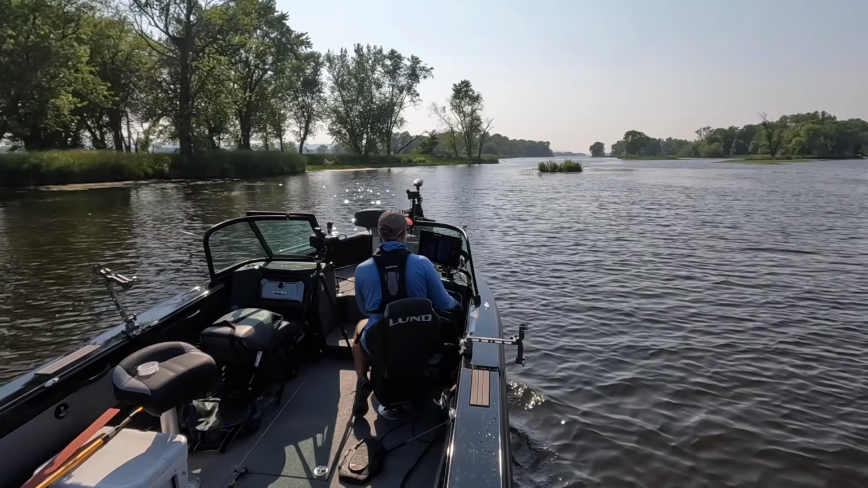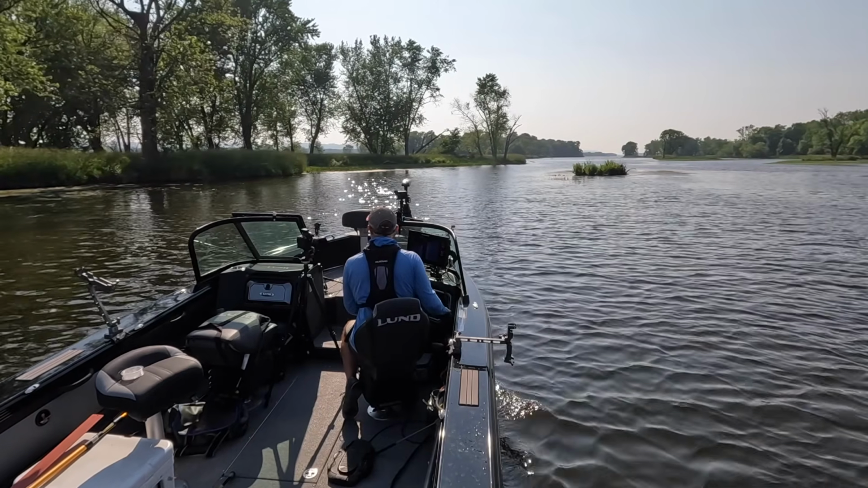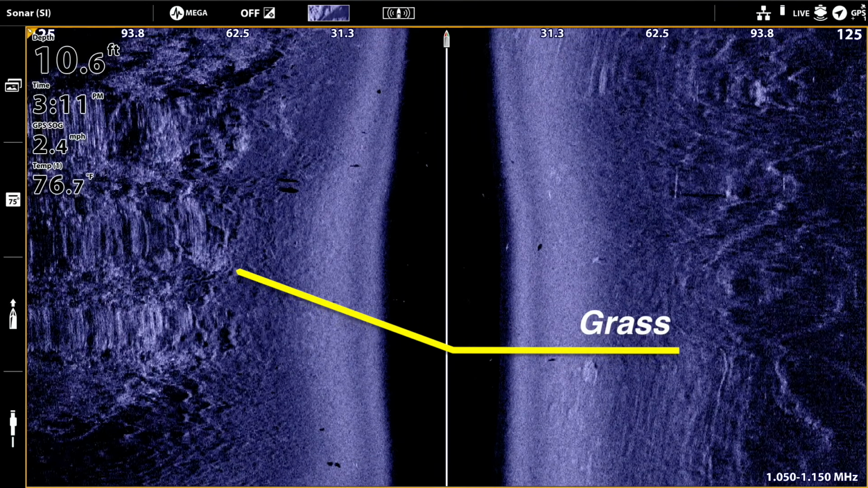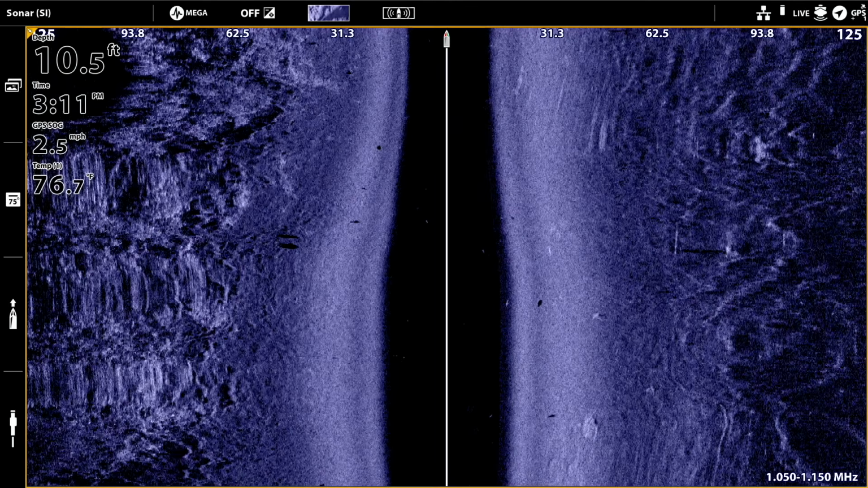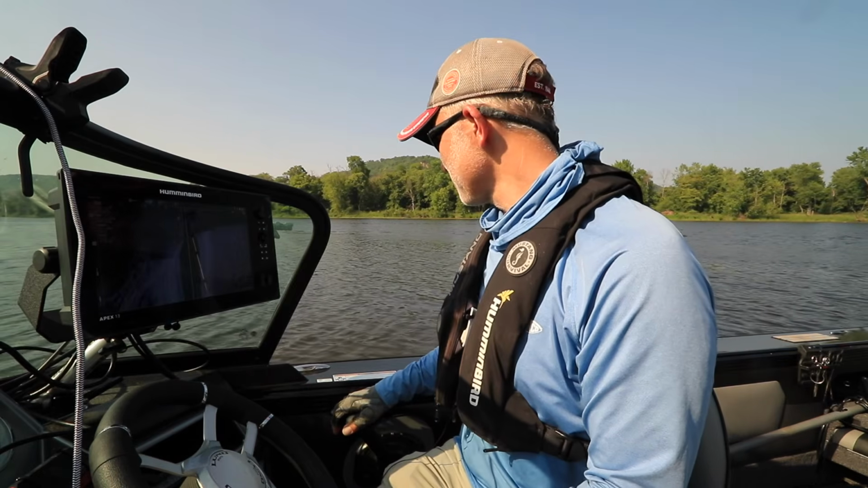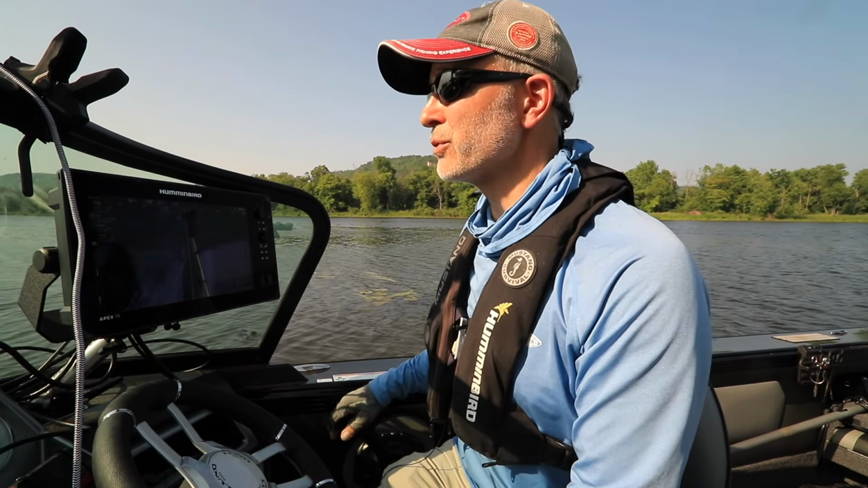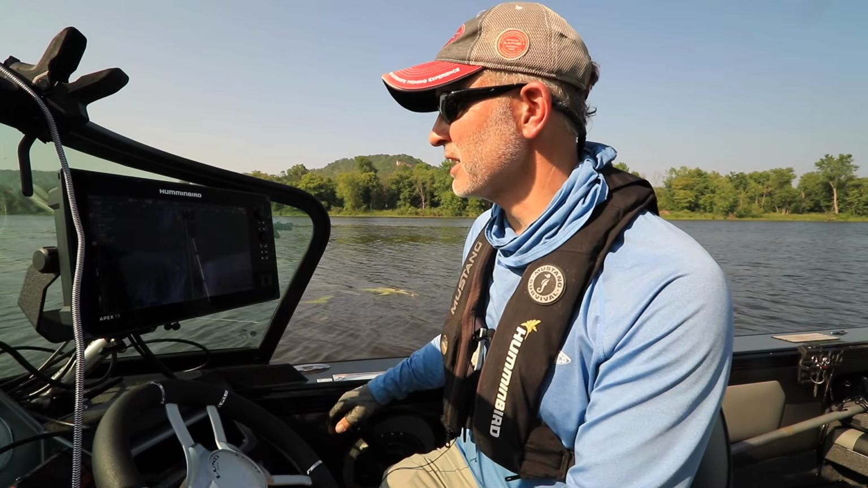Well, I'm going to move into another little side cut here that has a little grass island in the middle of it. The current is wrapping around that little grass island. On my side imaging view, I've got some nice grass off to my left. Some of that is visible above the surface and some of it is not. Really a fair amount of grass. What I like to see here is that grass is pushed over from the currents. There's a fair amount of flow coming through this little restricted area. That's always good in the middle of the summer. The water temperature is 78 degrees.